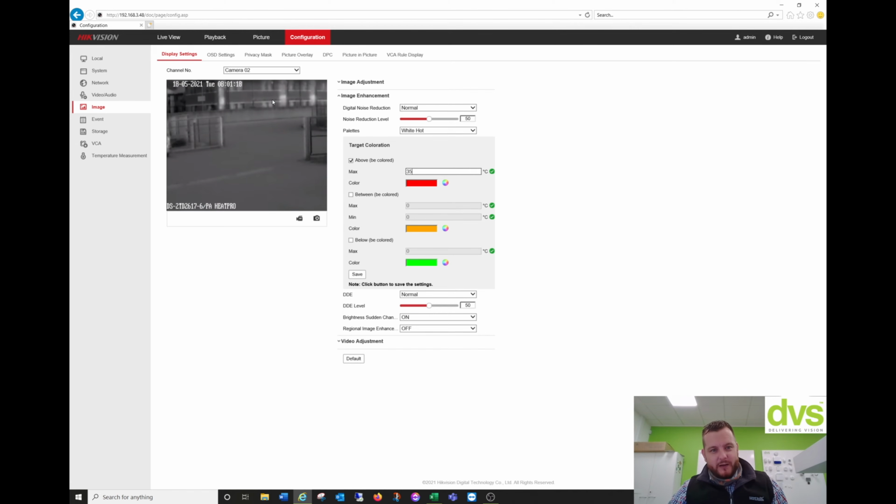So if you want to know if a target or an object in this field of view is above a certain temperature, then just set that, click save. And don't forget, it is plus or minus 8 degrees accuracy, so it may not be as accurate as you think. But anything above that temperature in this field of view will be red. So say the brakes on a truck, or maybe an exhaust pipe or something. So that would then appear in that red.